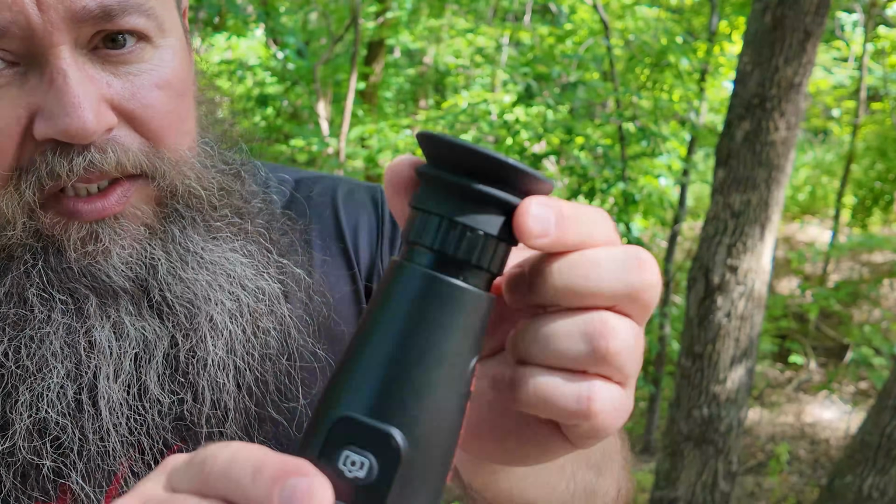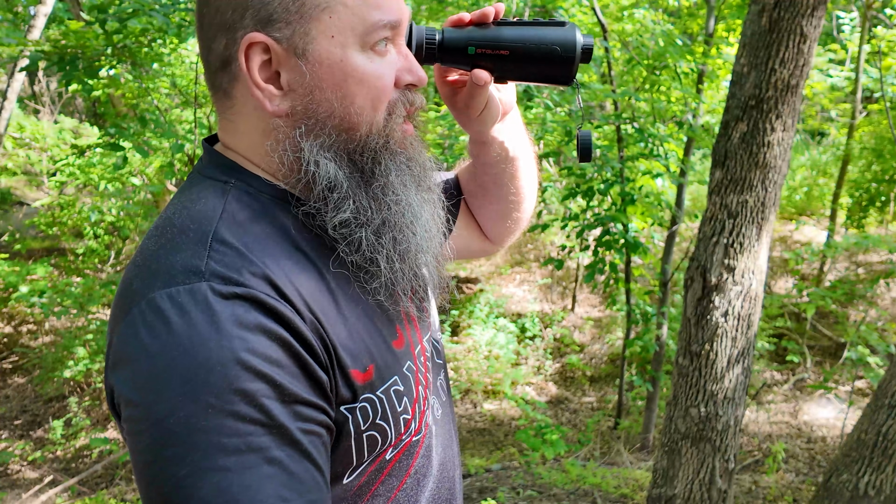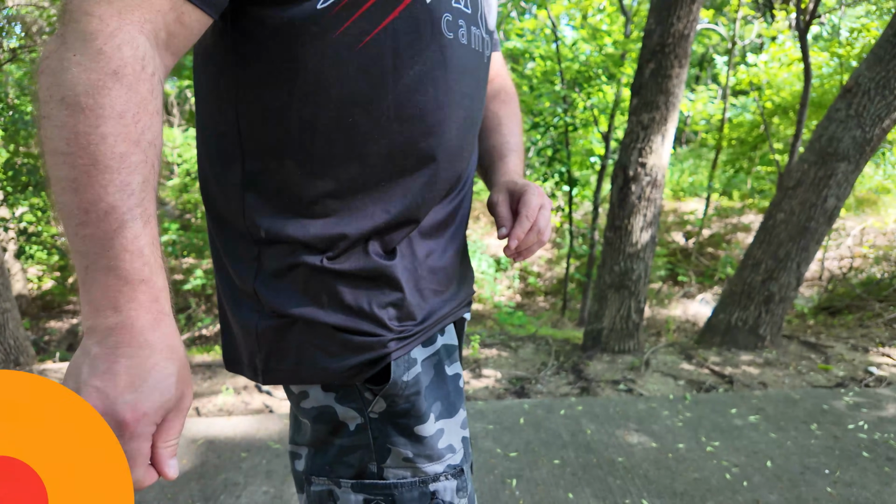Now this monocle piece is really nice, rubberized, and it's really helping to black out everything other than what I'm wanting to see through here. Now while this is great, I am getting a lot of heat because in this Texas sun, it seems like it's lighting everything up substantially. So I'm gonna go ahead and see how this fits in my pocket while I wait for the sun to go down and see how it works then.